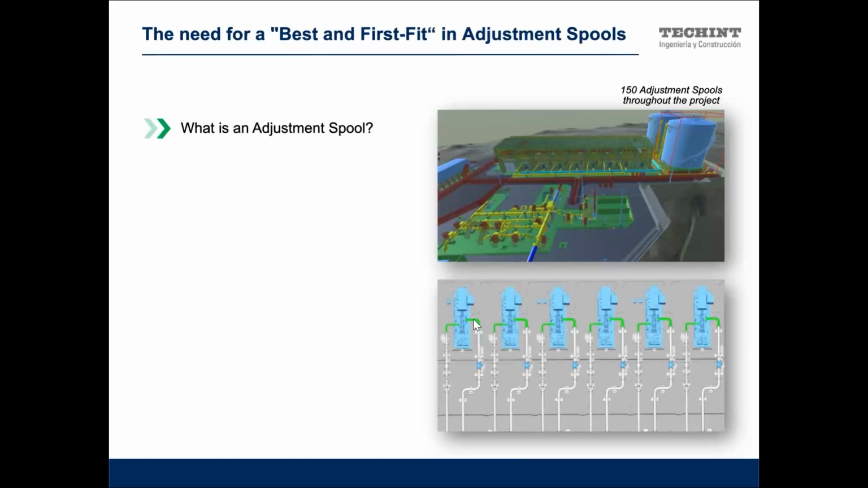This takes several resources and time and effort in the worst place, in the field, instead of manufacturing this kind of spool in the right facility, in factories.